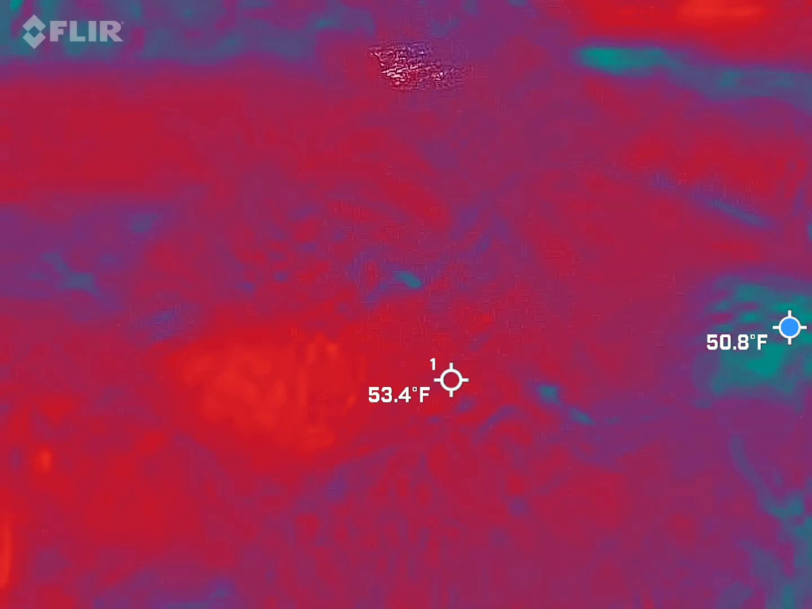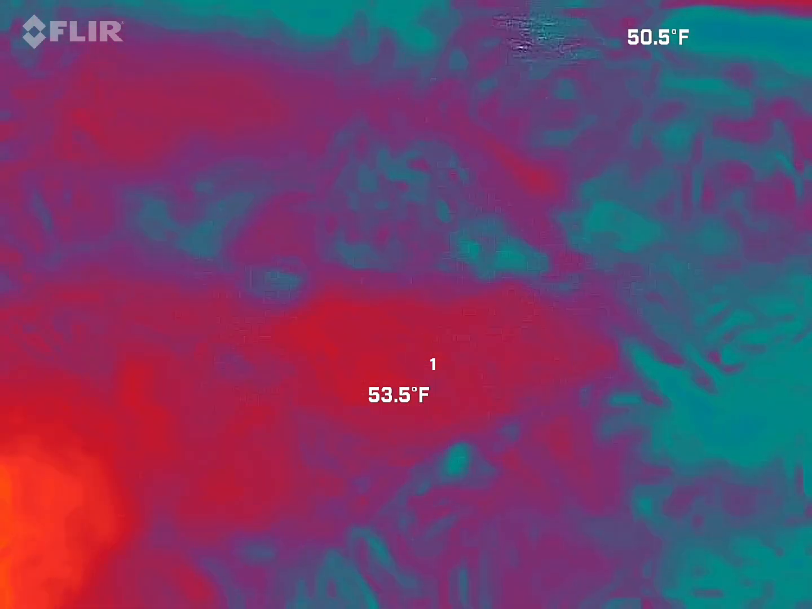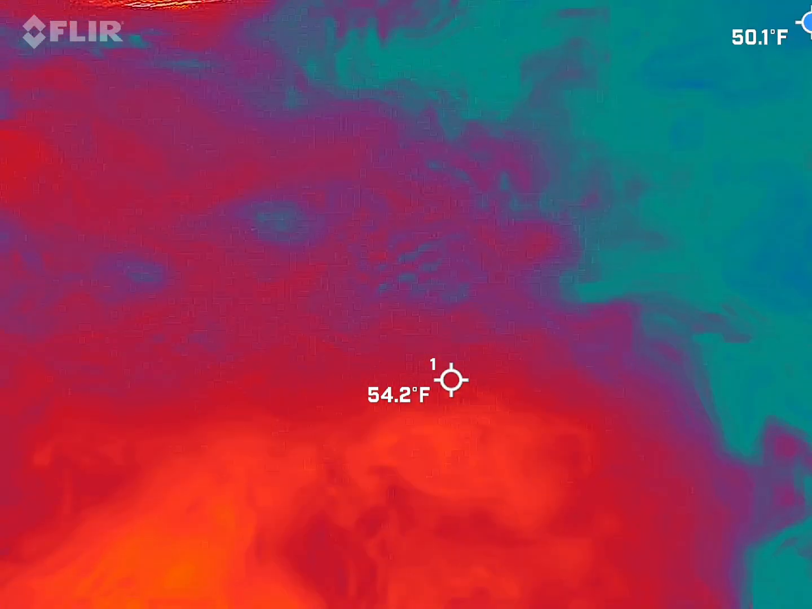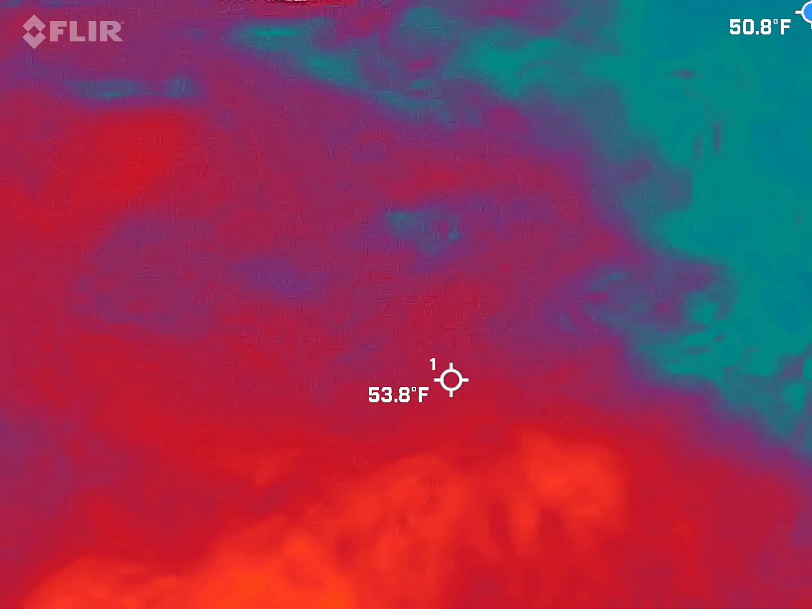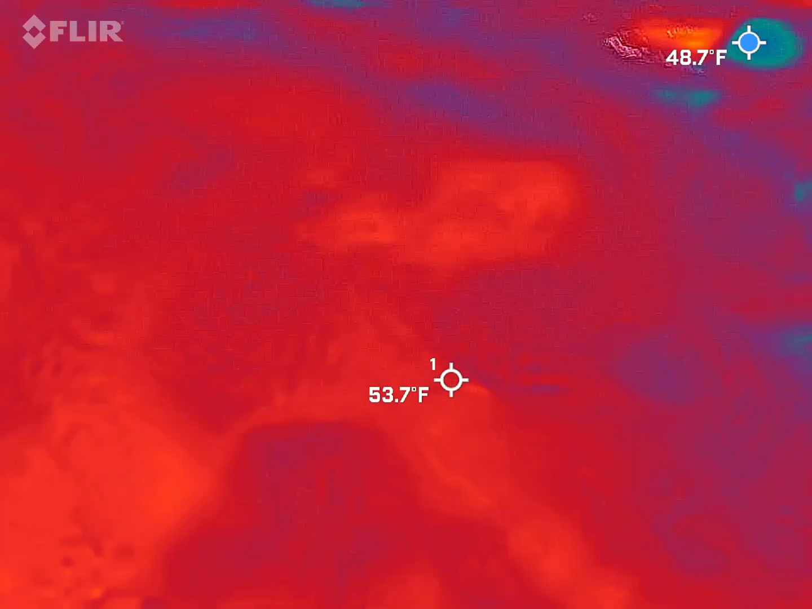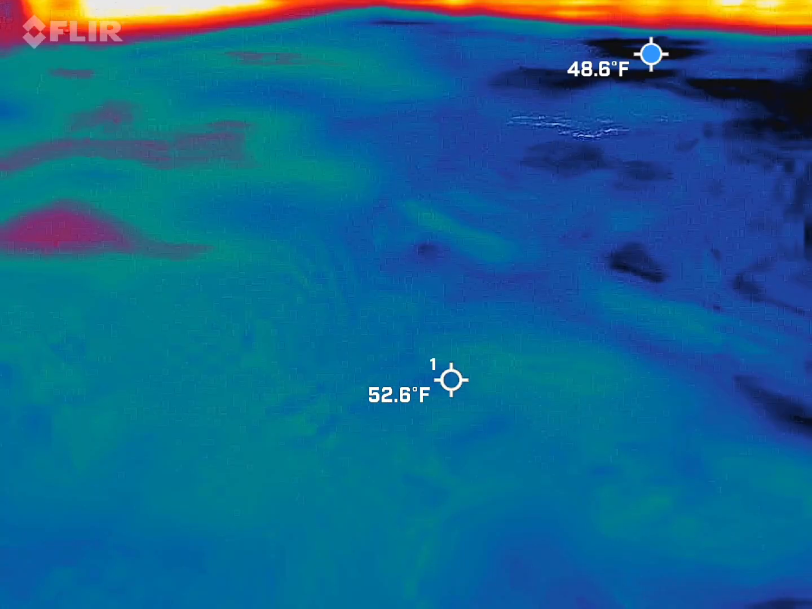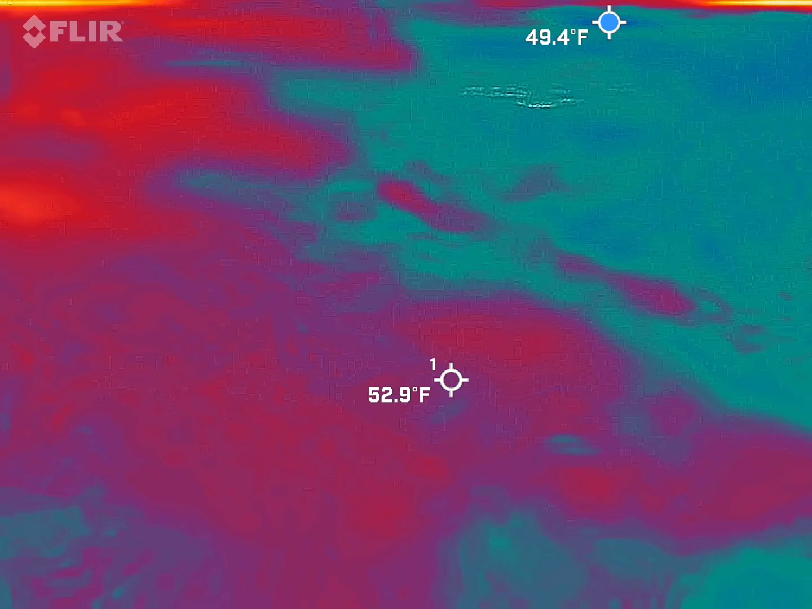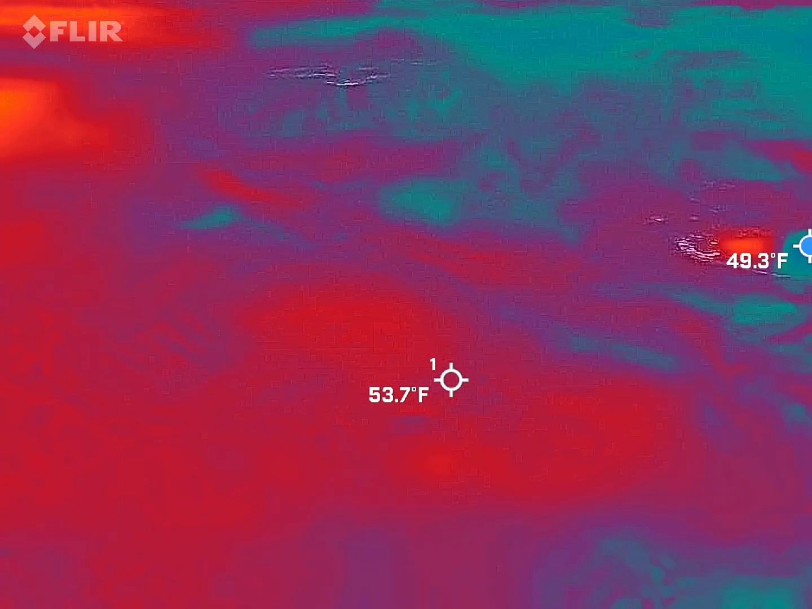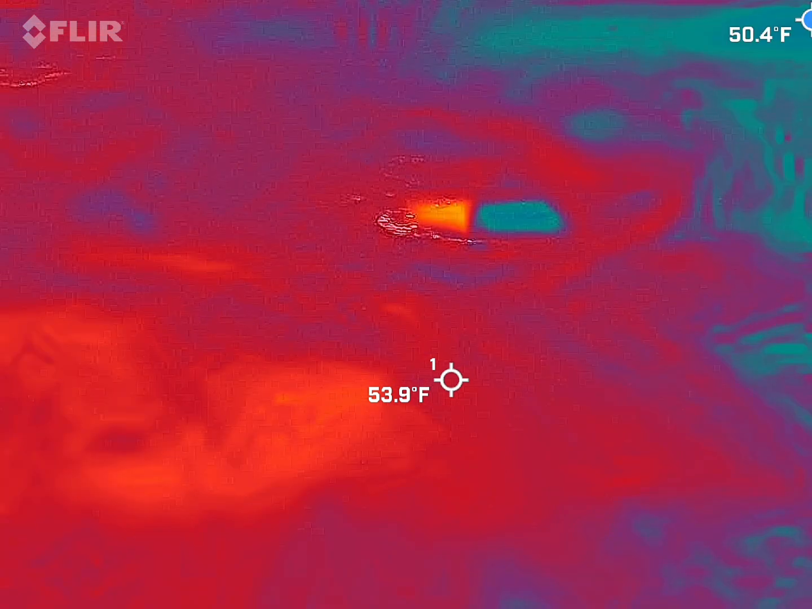So it's just slightly blue at this point. Okay. Yeah, they weren't. So this is way warmer than that particular spot over there. Okay. And that's this center crosshairs right there. You can maneuver the camera, but that stays there. Yeah, that's what I'm pointing at. Okay, got it. Yeah, you can see. And that's that water spot right there. I can see.